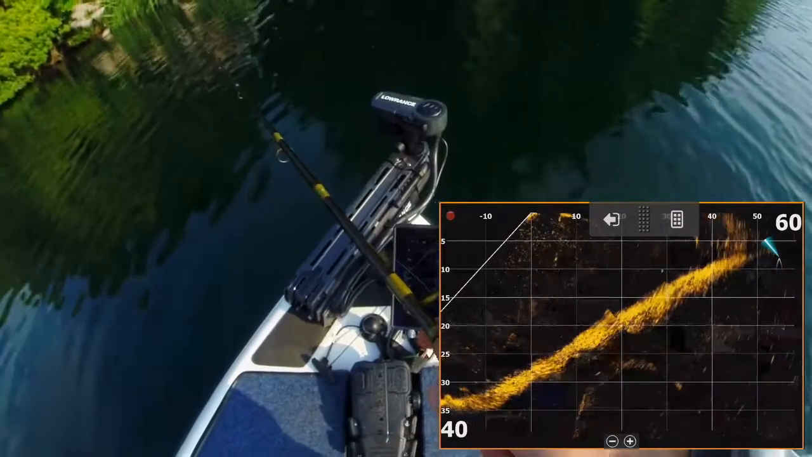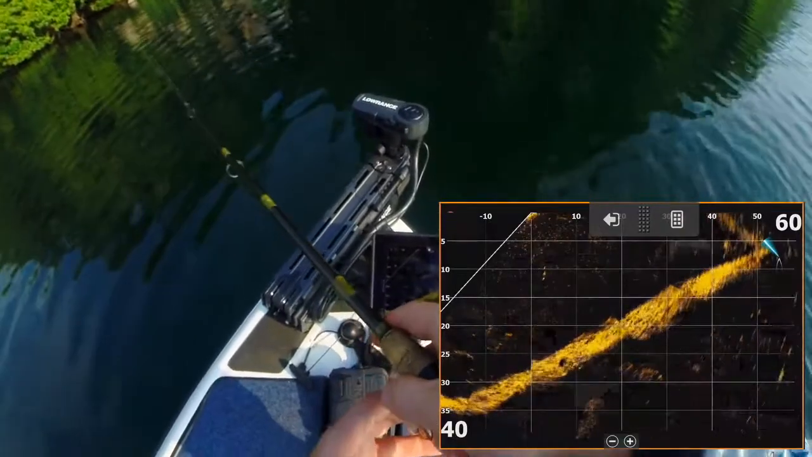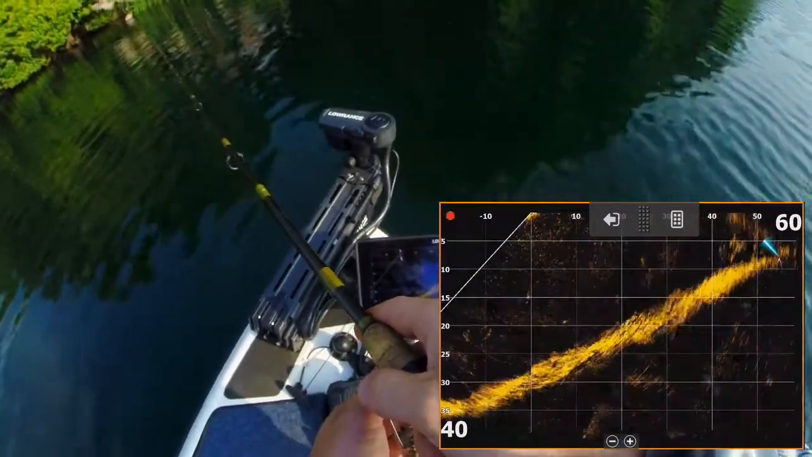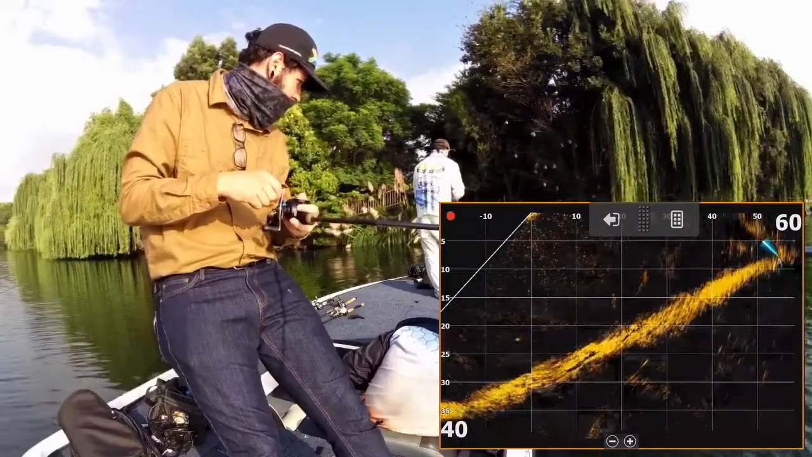So there's me just going down directly in front of the boat. I'm holding the drop shot, flicking it up and down. So you see 3 little dots in that, and we could have a fish here, guys.